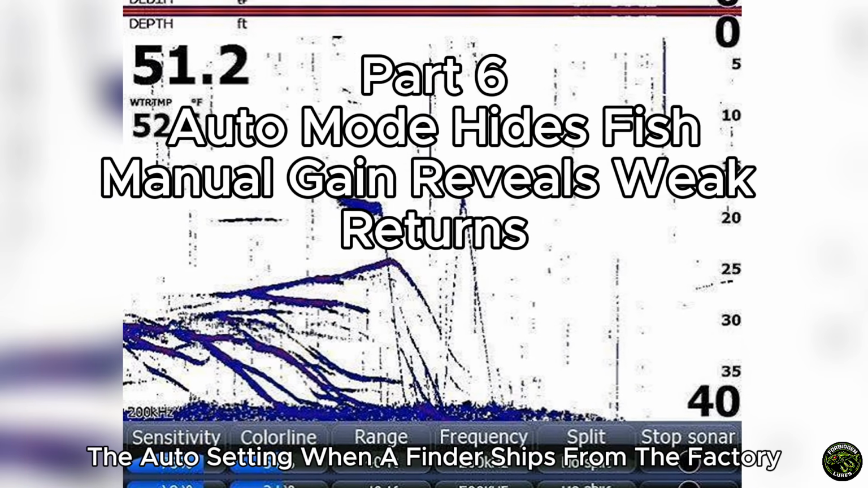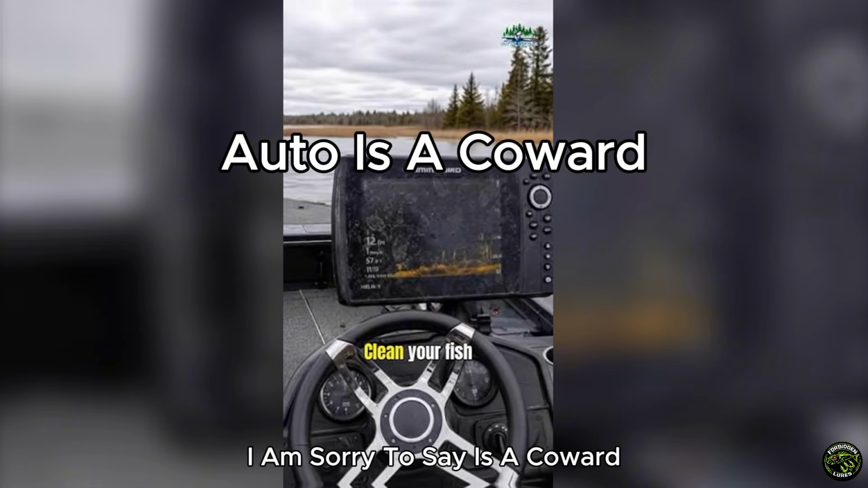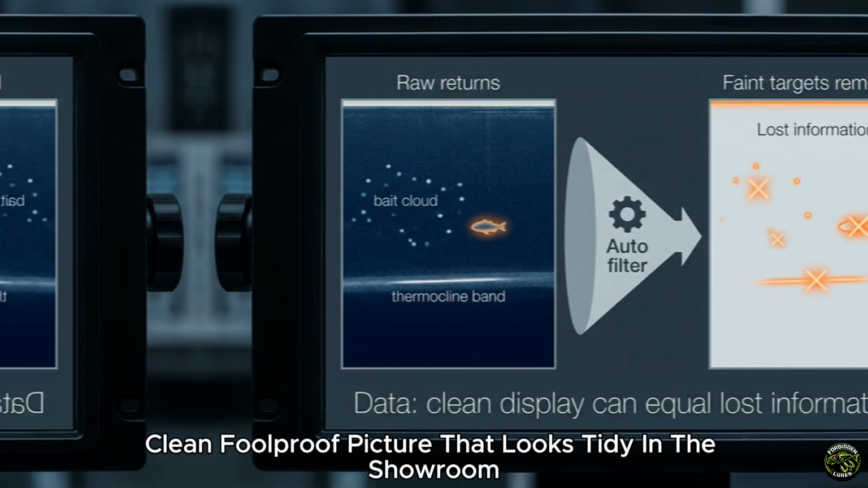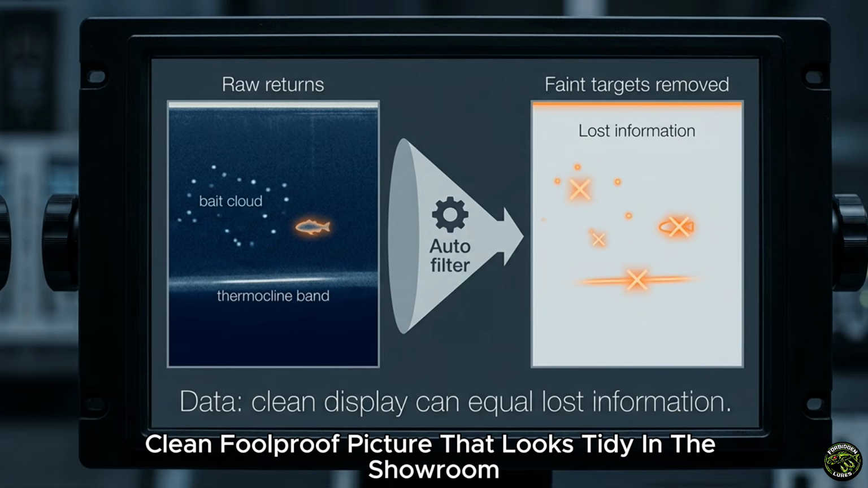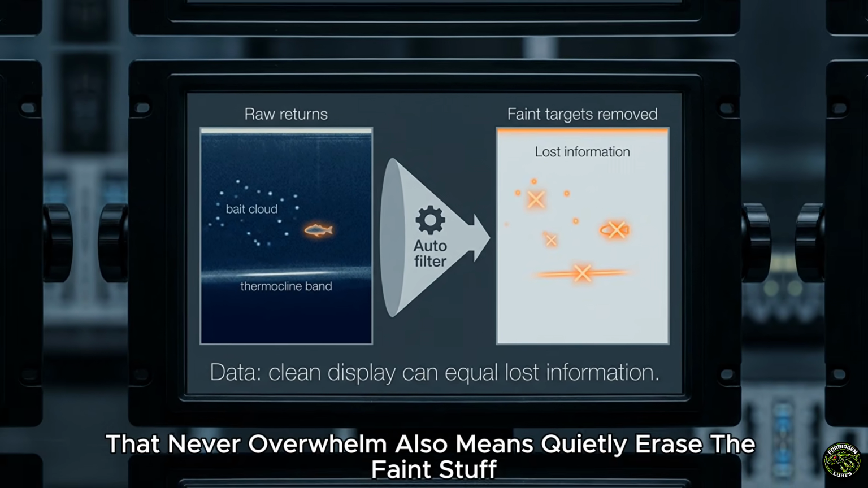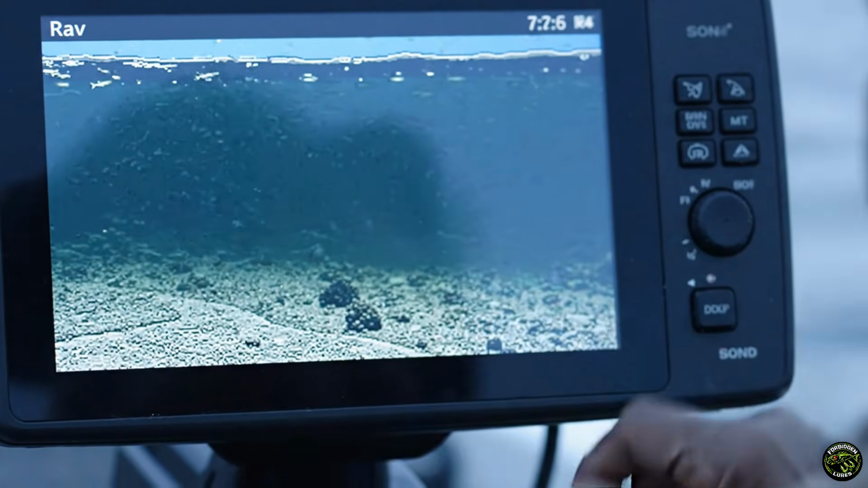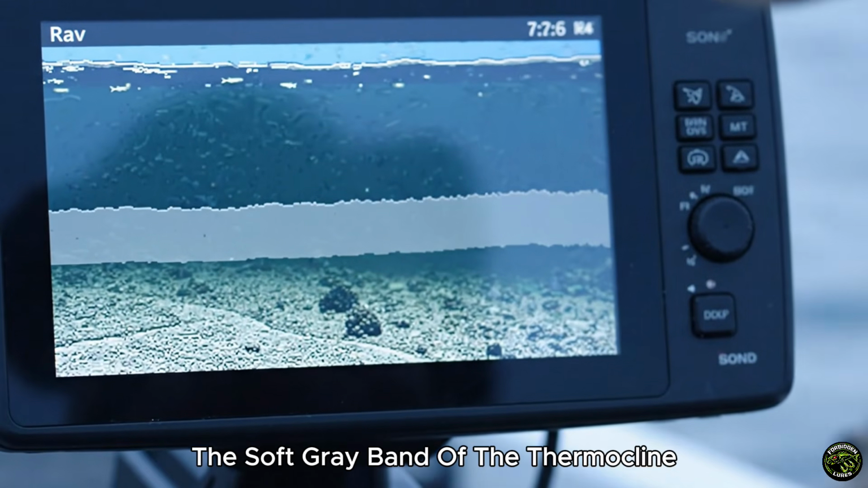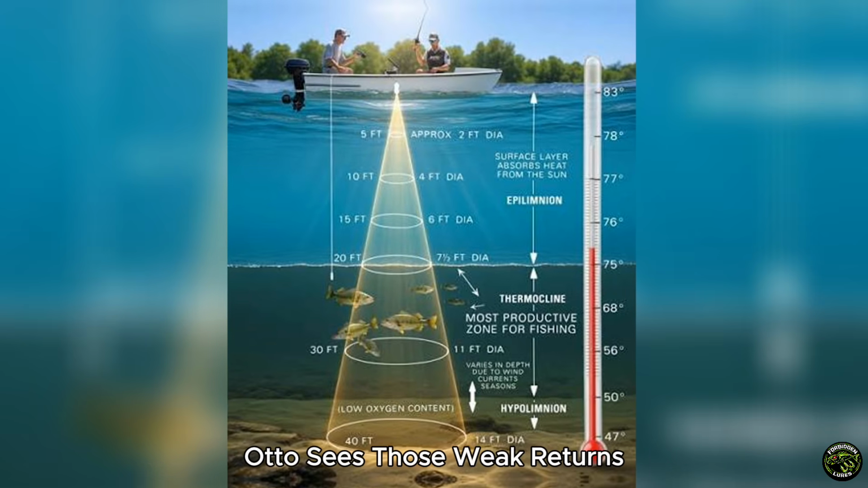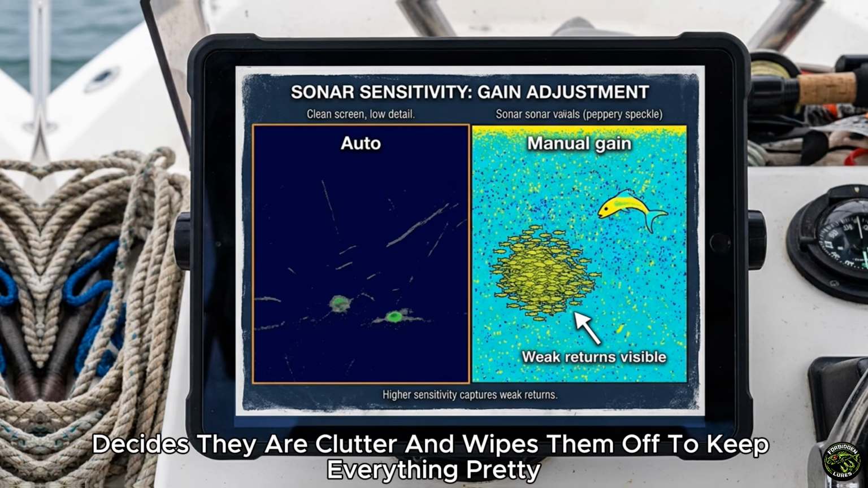That leads straight into the biggest single reason your cheap unit looks worse than it truly is: the auto setting. When a finder ships from the factory, it runs on automatic, and automatic, I am sorry to say, is a coward. It is tuned to hand you a calm, clean, foolproof picture that looks tidy in the showroom and never overwhelms a beginner. The trouble is that never overwhelm also means quietly erase the faint stuff. The small, loose bait cloud. The single, suspended crappie. The soft gray band of the thermocline where summer fish stack up by the thousand. Auto sees those weak returns, decides they are clutter, and wipes them off to keep everything pretty.